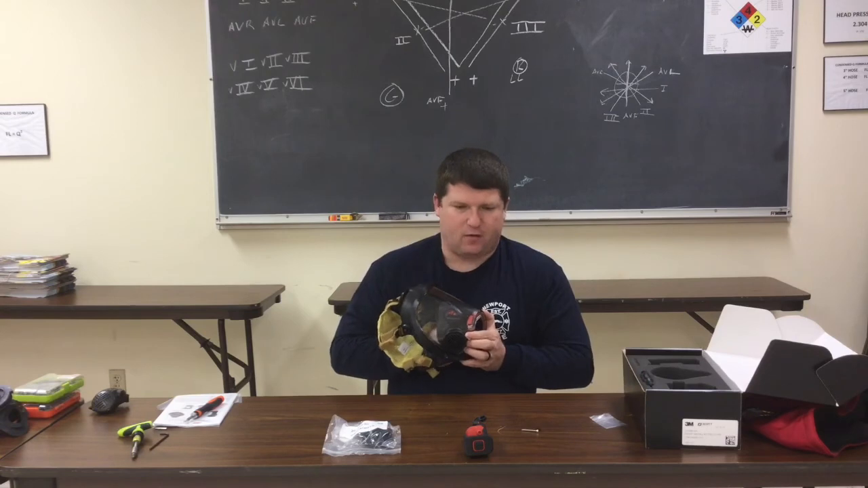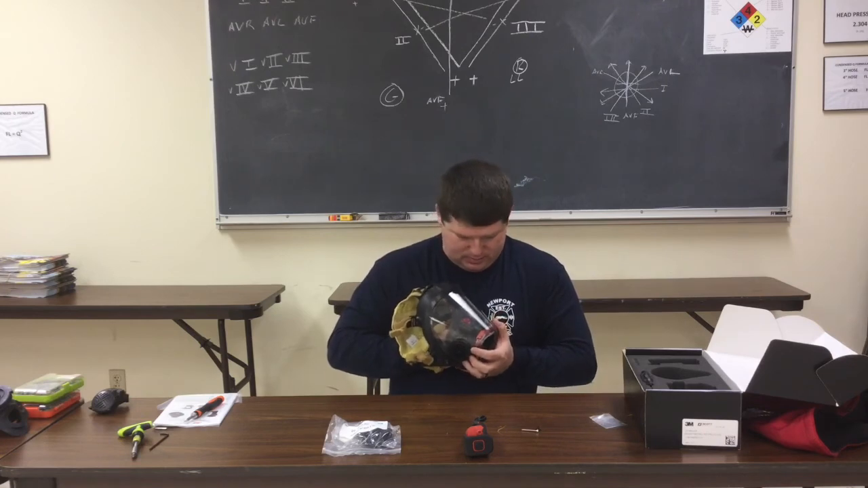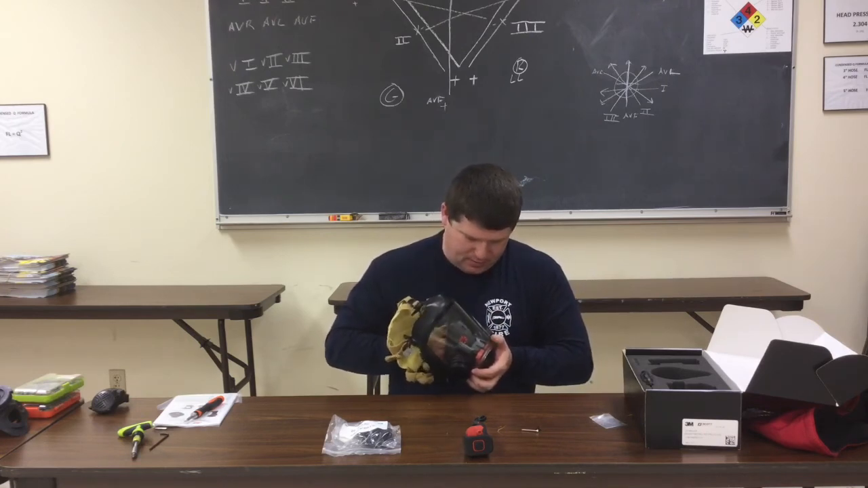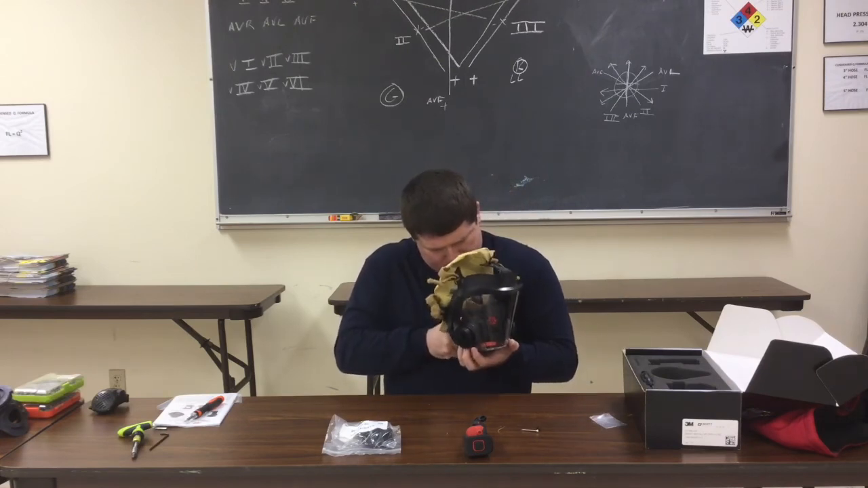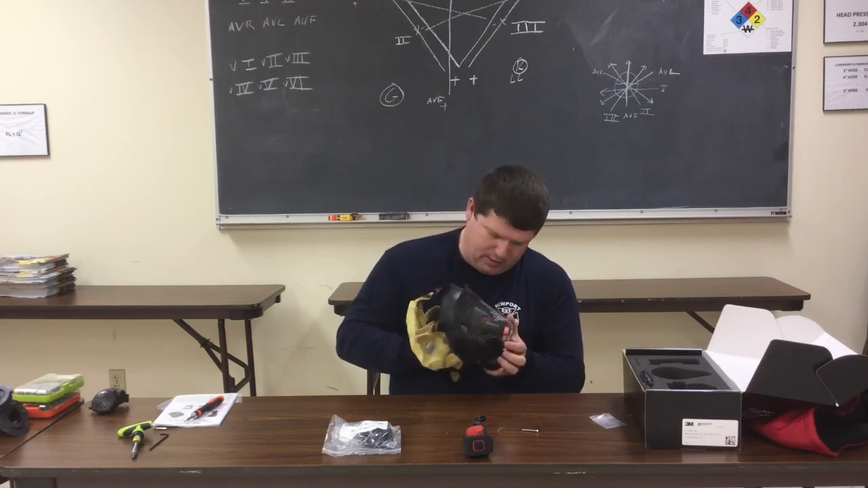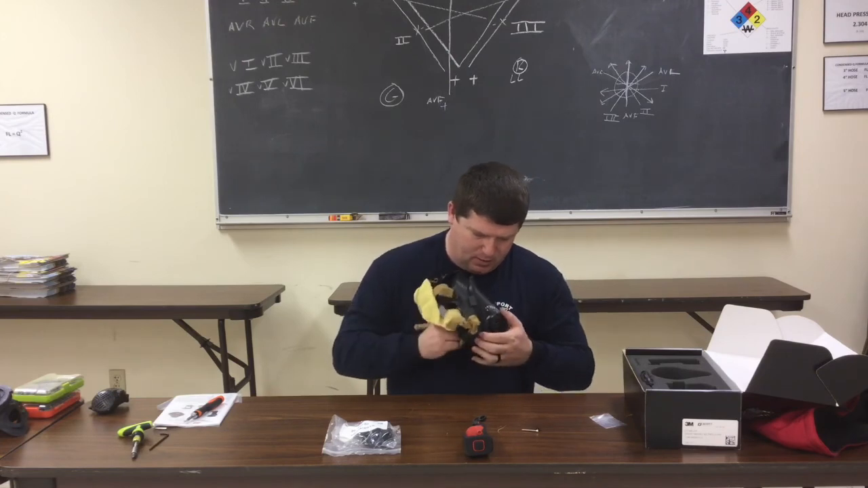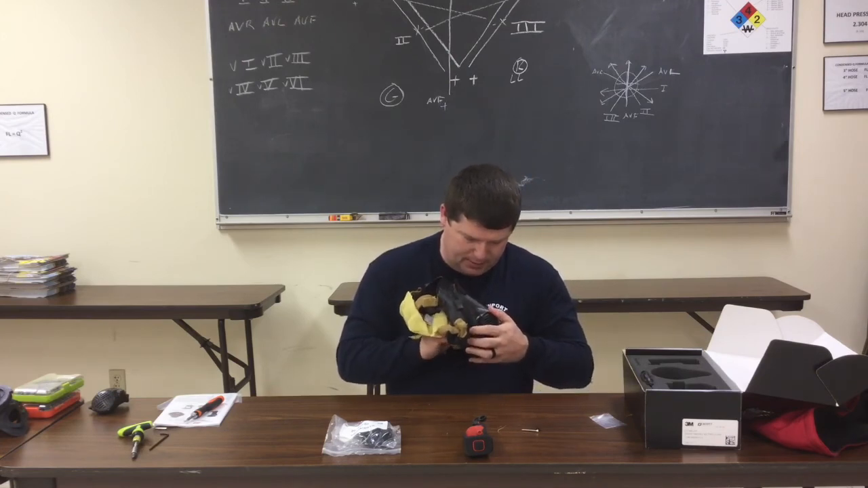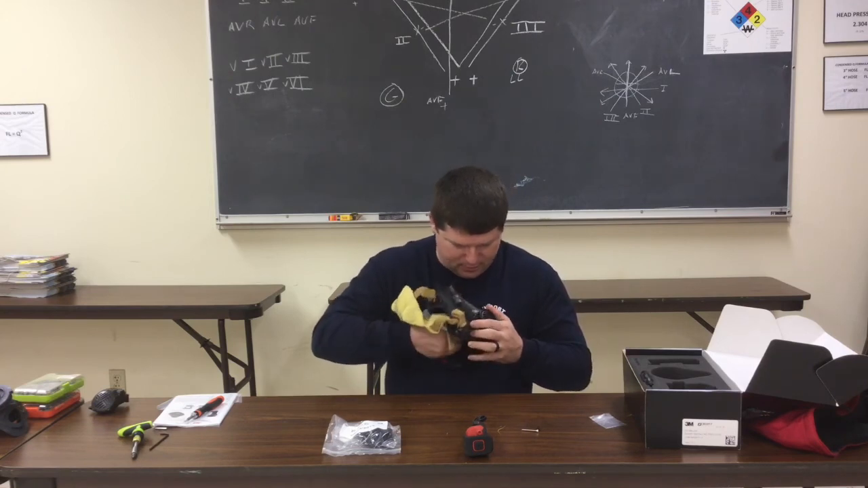You just take your finger and work your way around and fold the end of the voice emitter tube back a little bit and push the nose cup into that groove there. When you're done, you should be able to run your finger all the way around the voice emitter tube, and it should be laying flat on the outside of the nose cup. When you get one side done, move to the other side and do the exact same thing on this side.